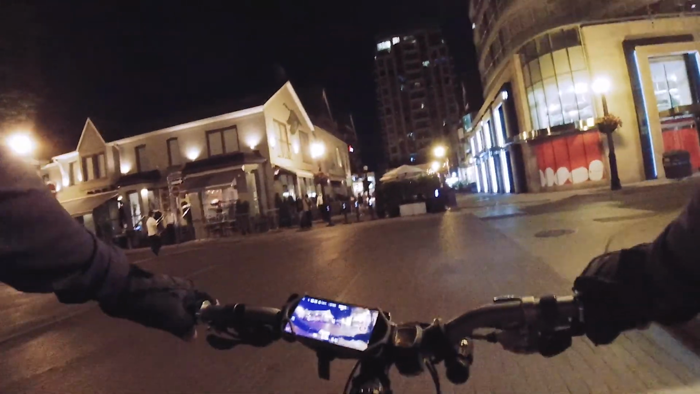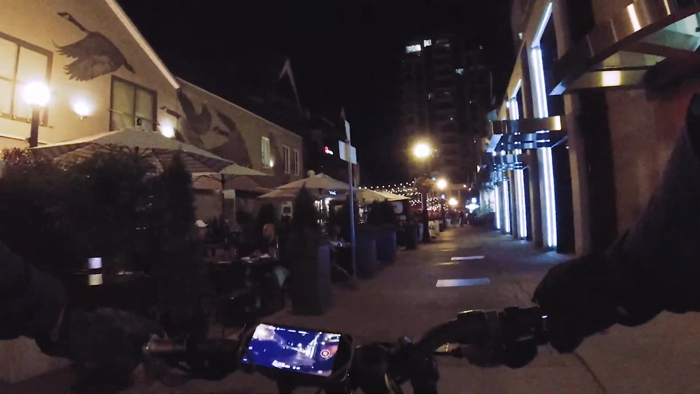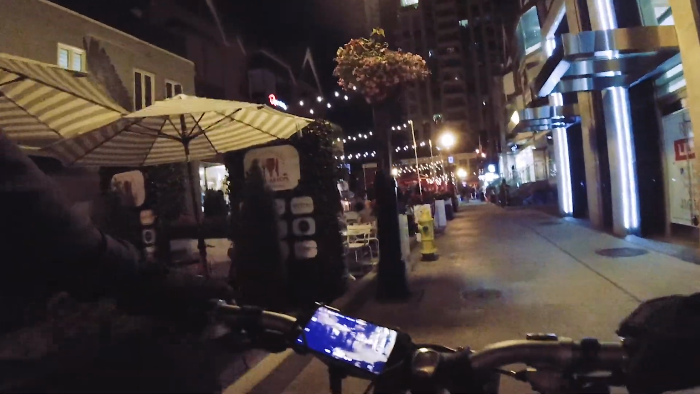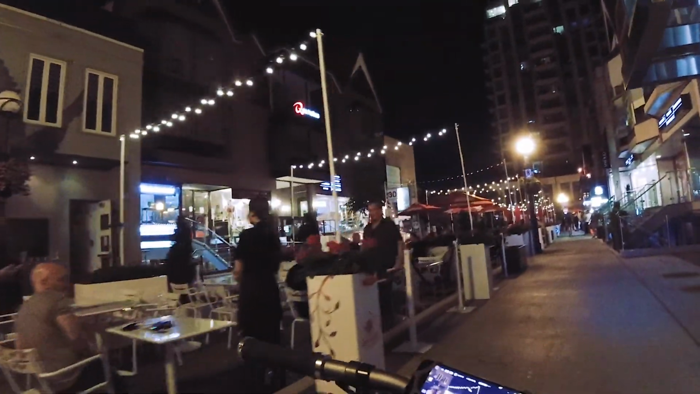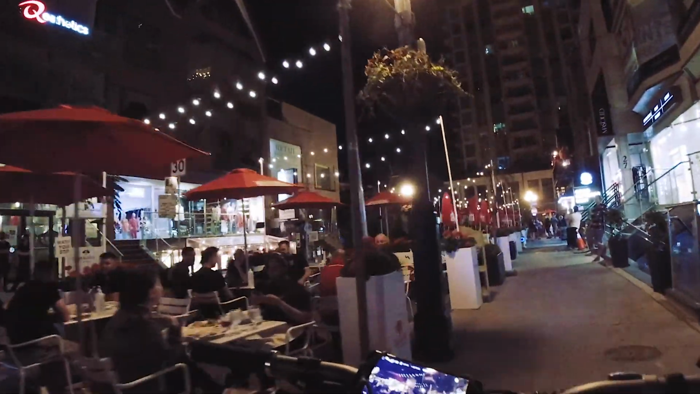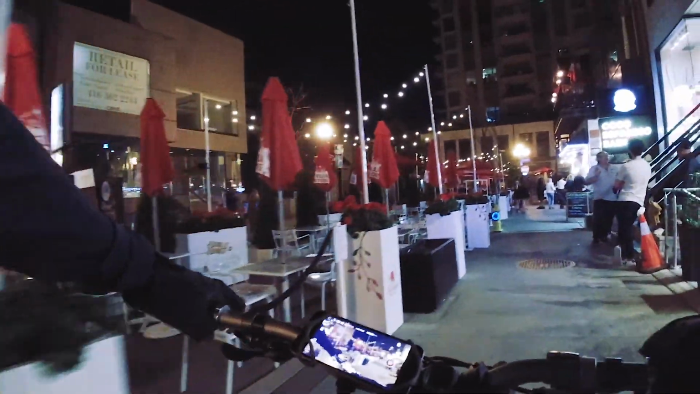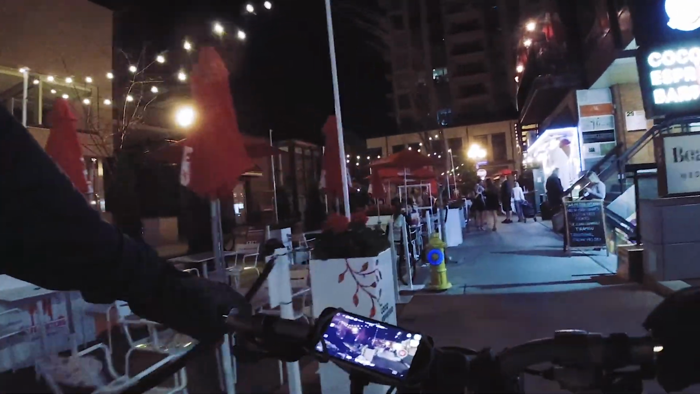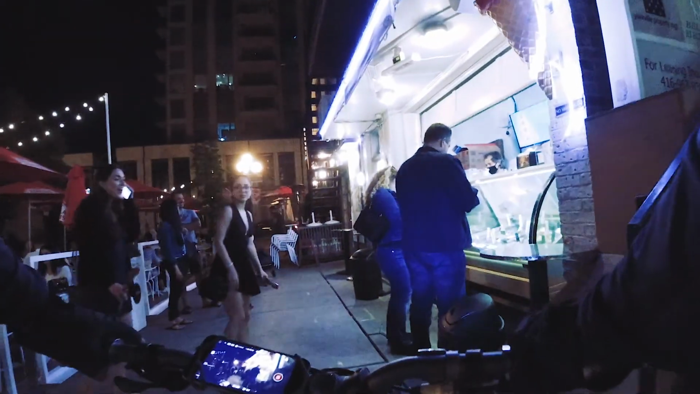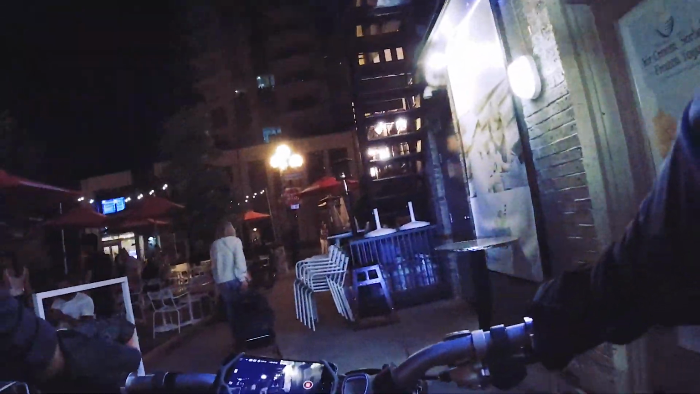It's gonna be happening. People are gonna be dancing on those tables and everything. Here we go. They closed this road for patio action. Very few people. It's not bad. It's busier than average. Definitely need more lights. You see, there's hardly any lights here. People are stopping to get ice cream.